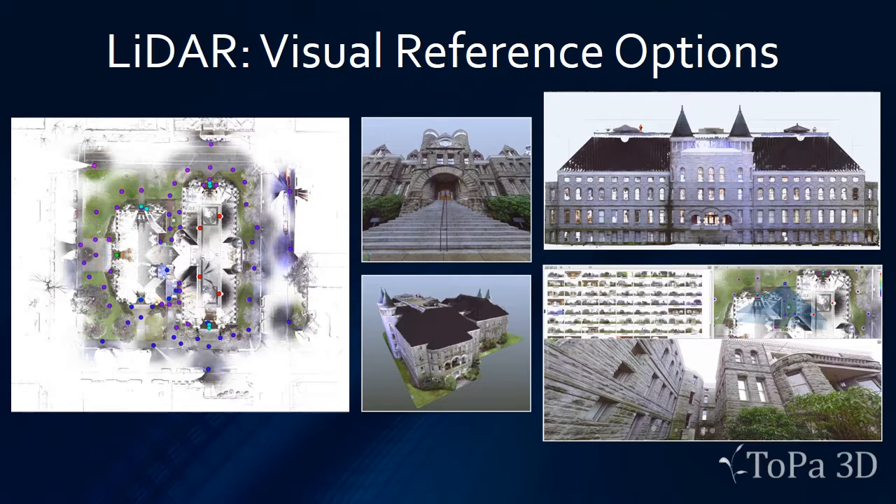Also, we have the ability to integrate this scan data into a virtual tour so that you can leapfrog through the scans almost like a Google Street View, but you can also have this integrated on your iPad so that you can take measurements on the fly as well.